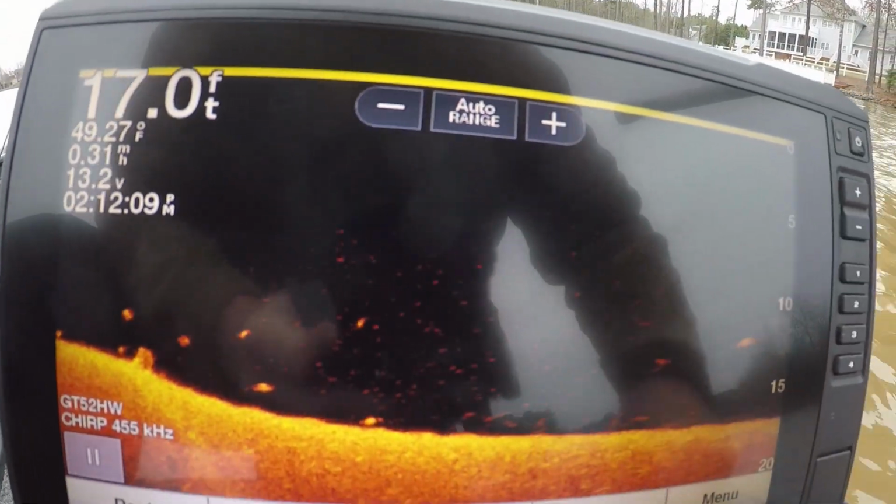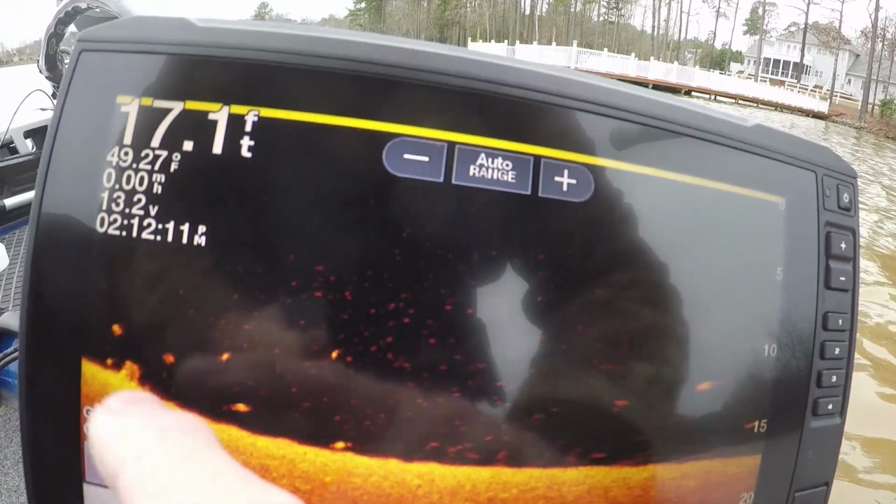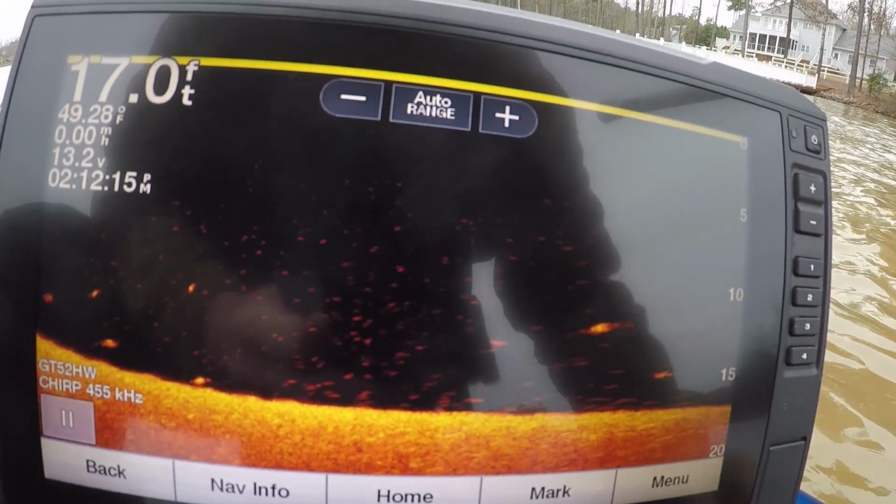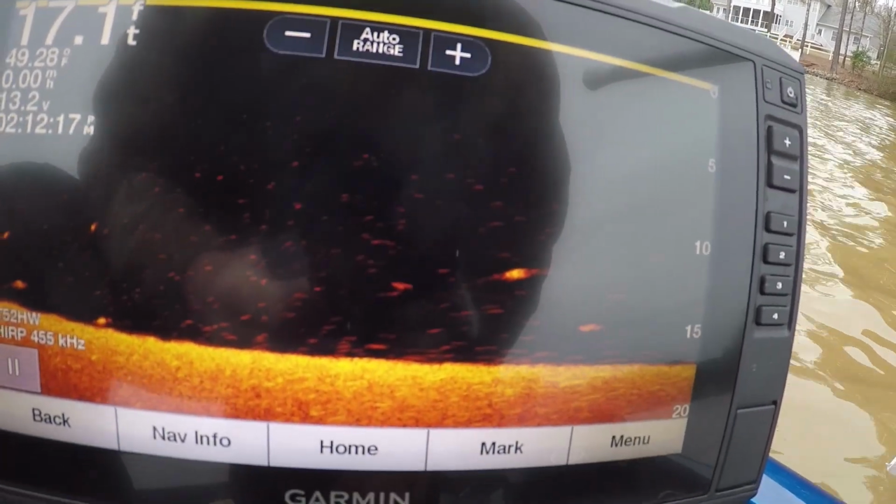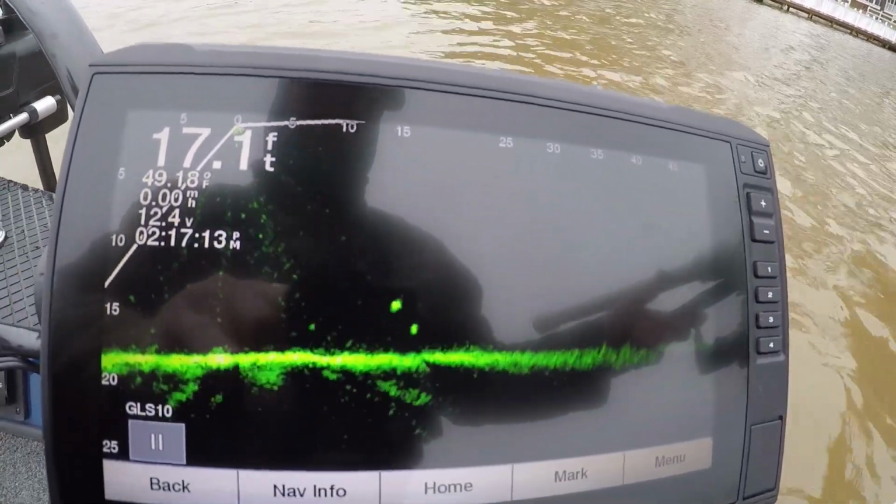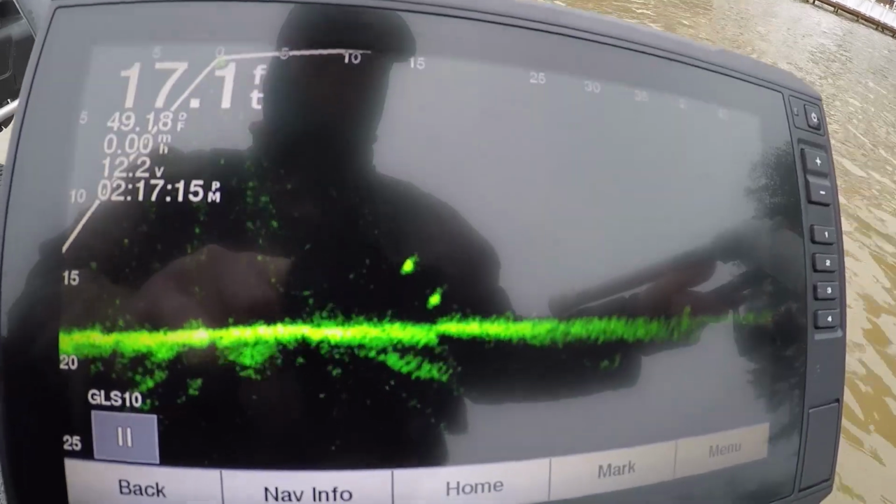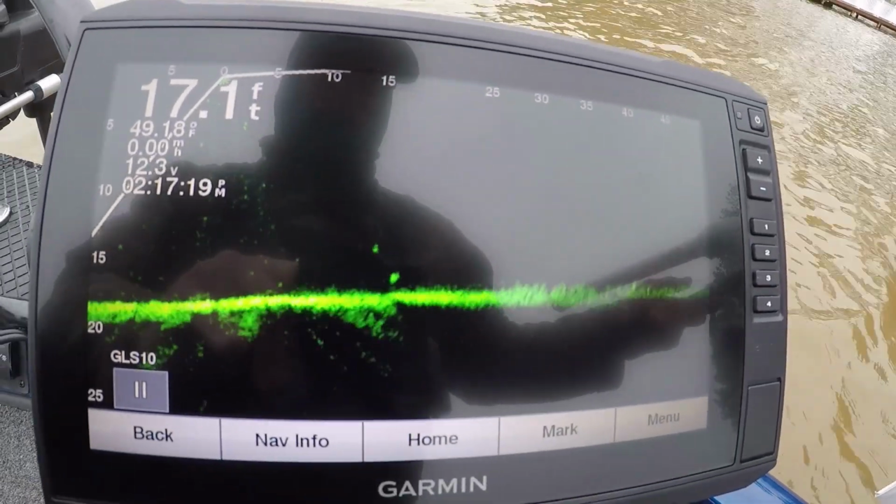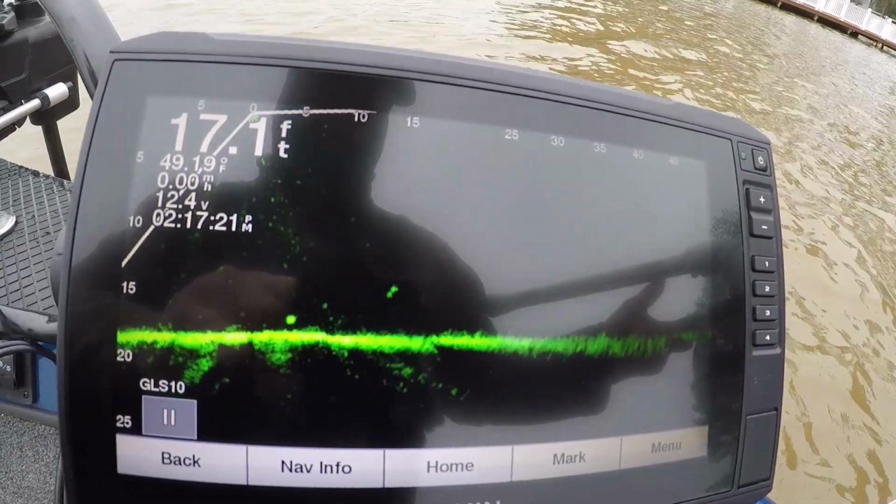All right guys, that's what crappie look like on the down imaging. Those are crappies. They're in 17-foot water. See how they're scattered along the bottom? Decent fish down there kicking around in it. See those two right there? I can watch my Spot-Lock is moving me some and the wind's blowing, guys.